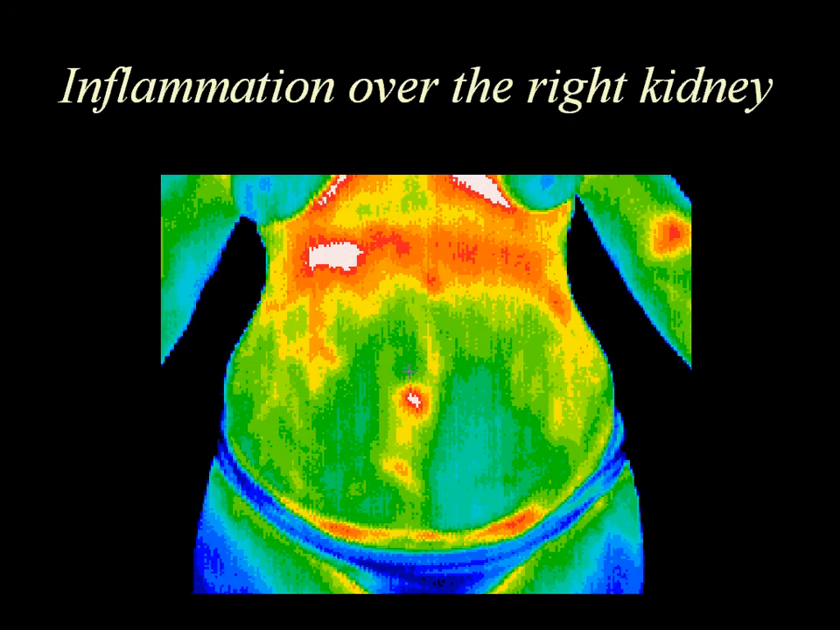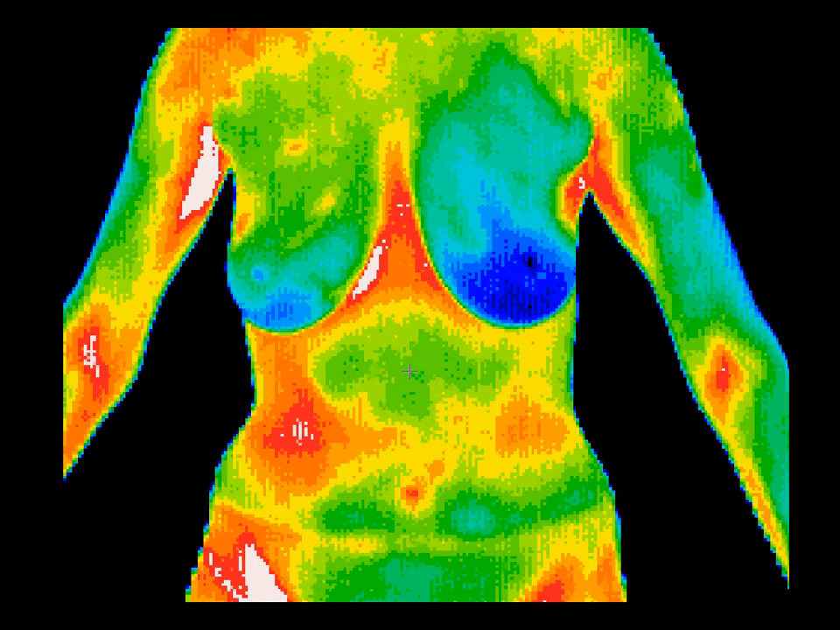This patient presented with low back pain, but there were no thermal findings in the back. However, the abdomen showed a well-defined area of inflammation over the right kidney thermatome, which could refer pain to the back. Subsequent testing confirmed a kidney infection. The primary finding in this image is the local area of hyperthermia over the hepatic flexure of the colon. Diverticulitis was diagnosed after clinical correlation with thermographic findings.